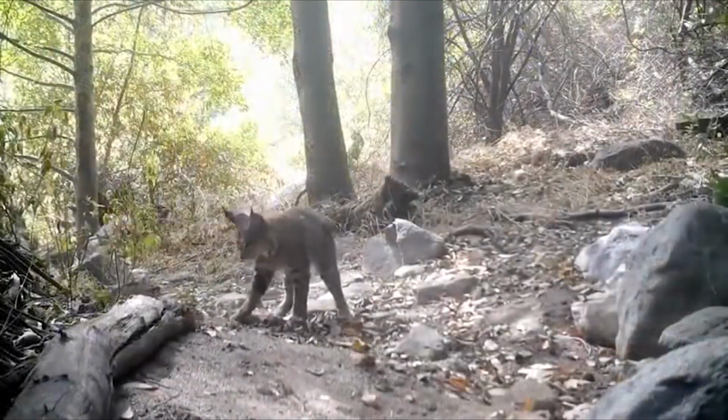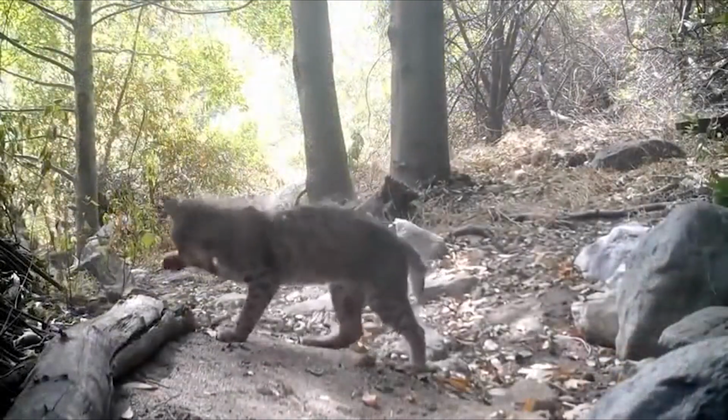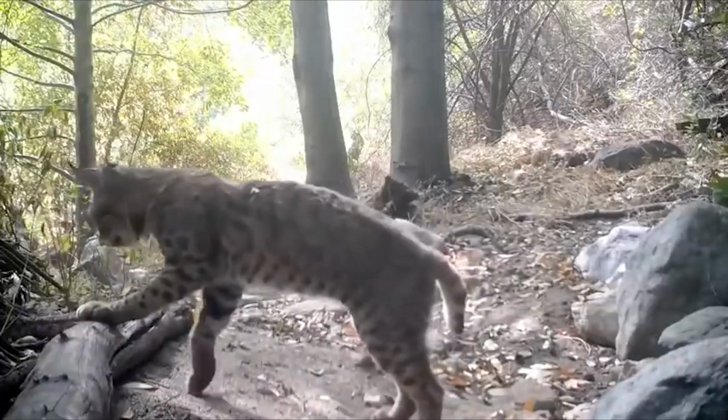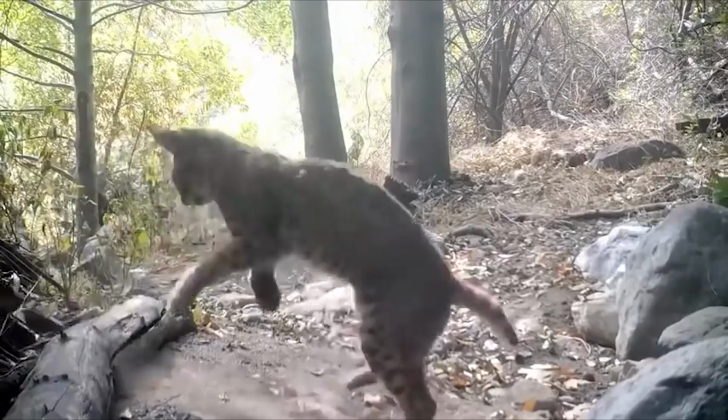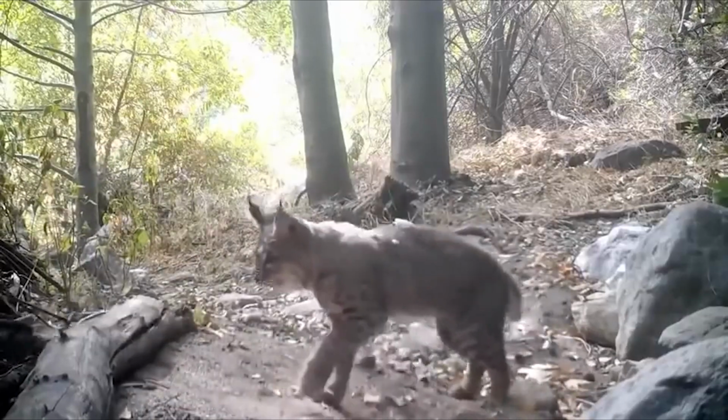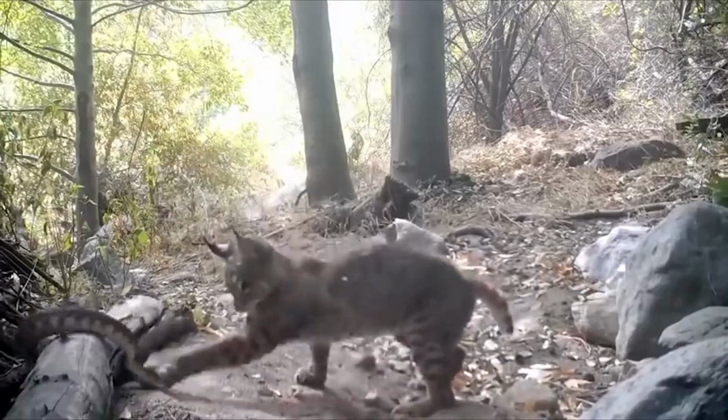Rattlesnakes are poisonous reptiles with big bodies and specialized triangular-shaped heads. They are one of the most well-known families of North American snakes because they have a rattle near the end of their tails. At one point, the scaly creature seems to have had enough and starts to go back into the fallen leaves and twigs.